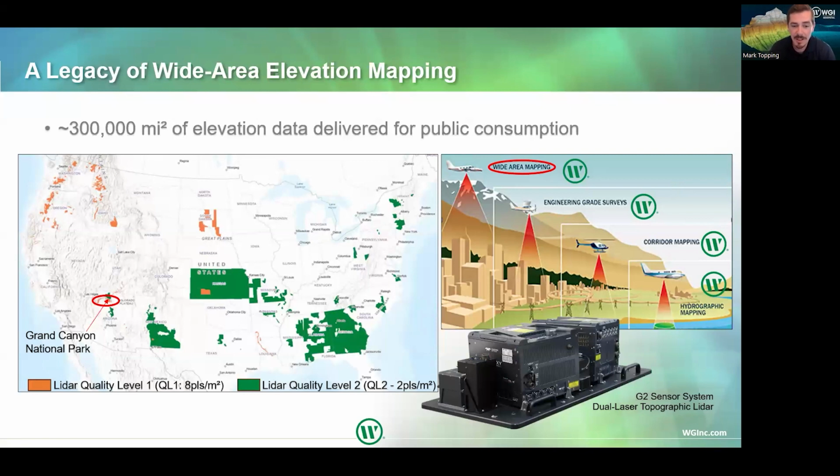The T2000 is a unique sensor because it offers the highest pulse resolutions of any topo linear mode lidar system that's available on the market today. Each sensor collects 2 million effective pulses per second. So the sensor is effectively collecting 4 million measurements per second, which is quite unique and useful in extraction and wide area mapping.